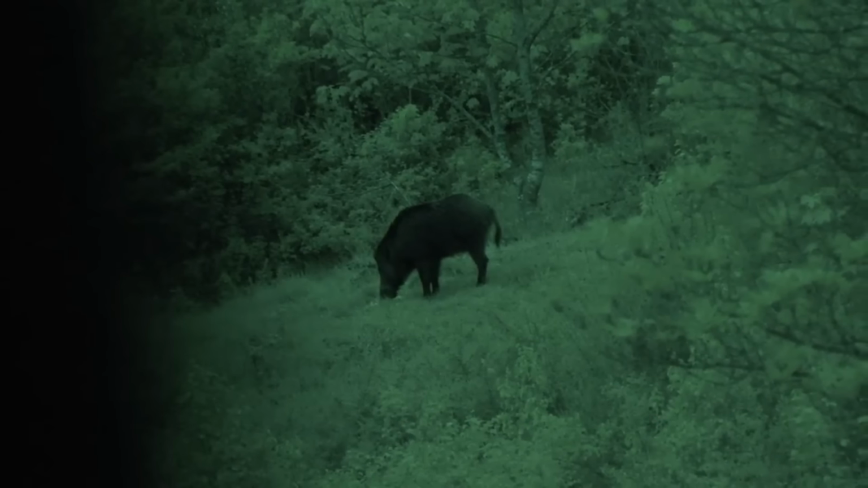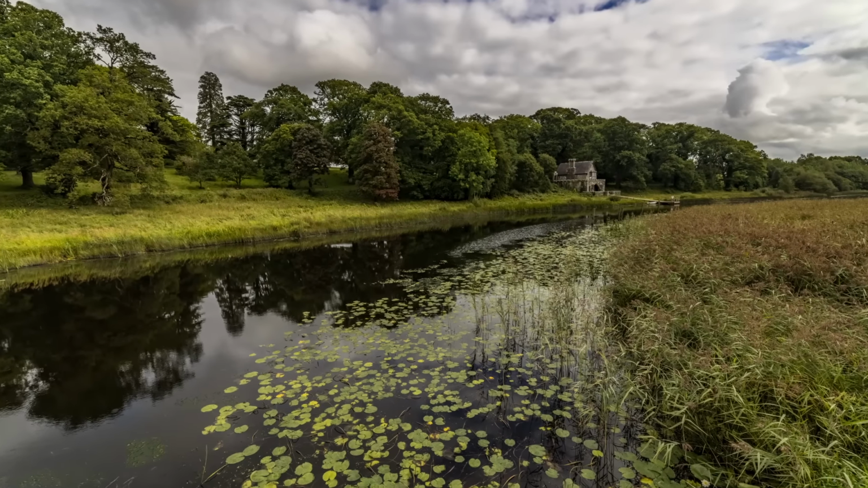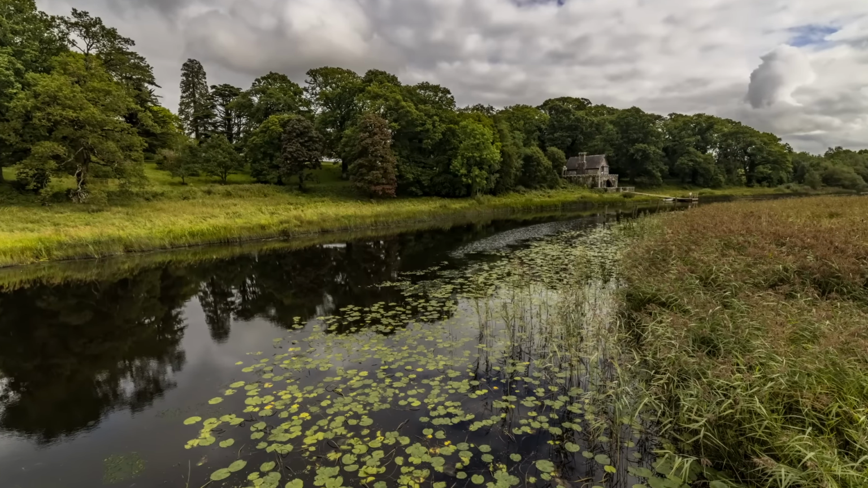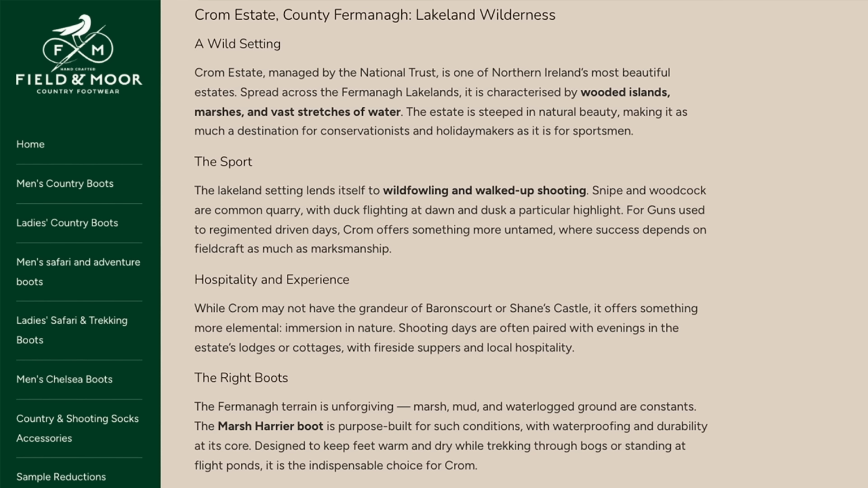Springwatch has once again chosen to base itself on a shooting estate. The BBC's flagship nature programme usually bases itself at a single location in the countryside to discuss local wildlife, and to guarantee that it can film that wildlife, it prefers shooting estates. In 2026, it's on the Crom Estate in the Fermanagh Lakelands of Northern Ireland, which offers wildfowling and walked-up shooting. There's a link to book shooting there below. Thanks to Greg Hill for the story.